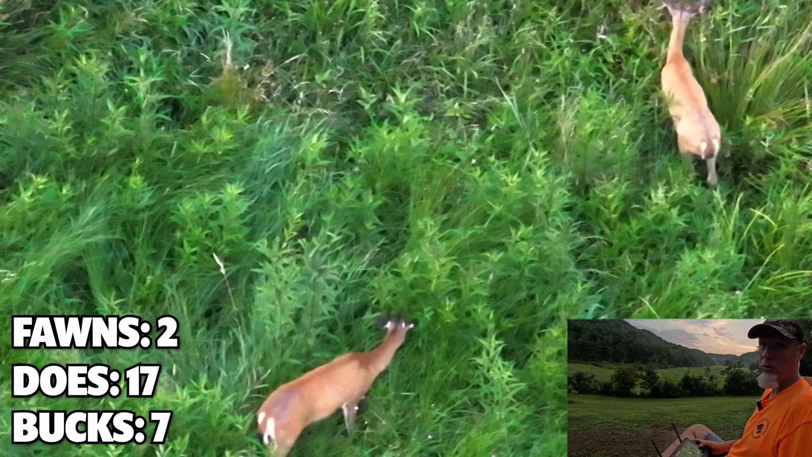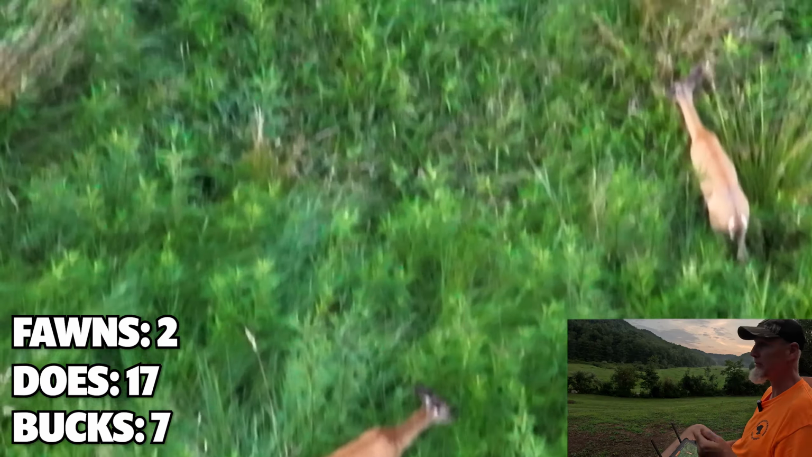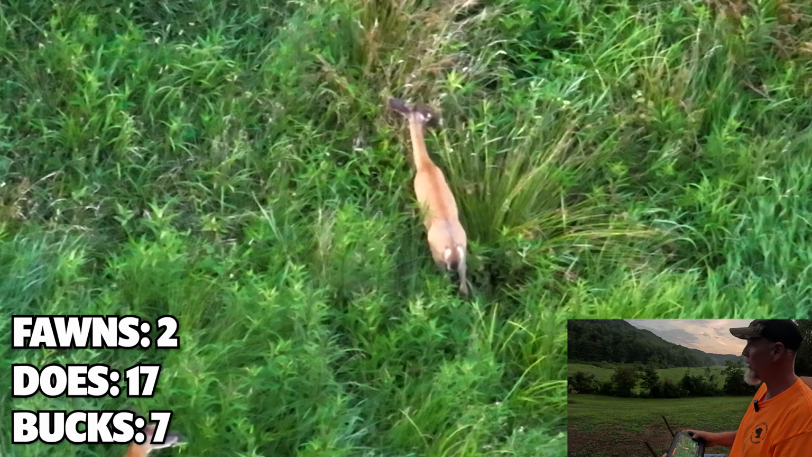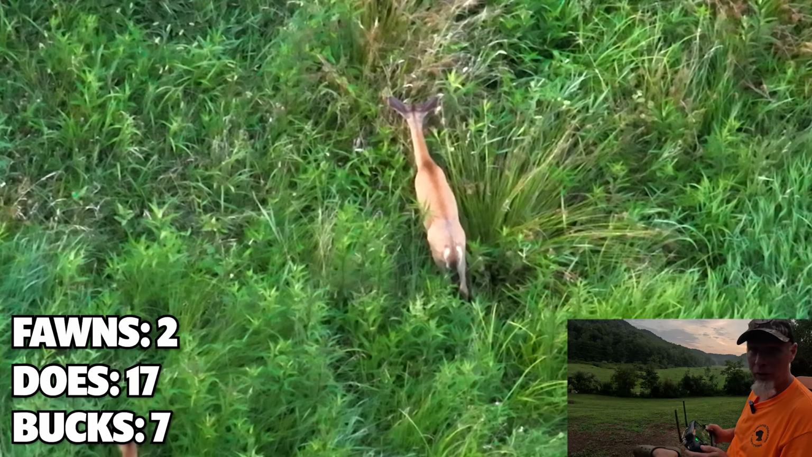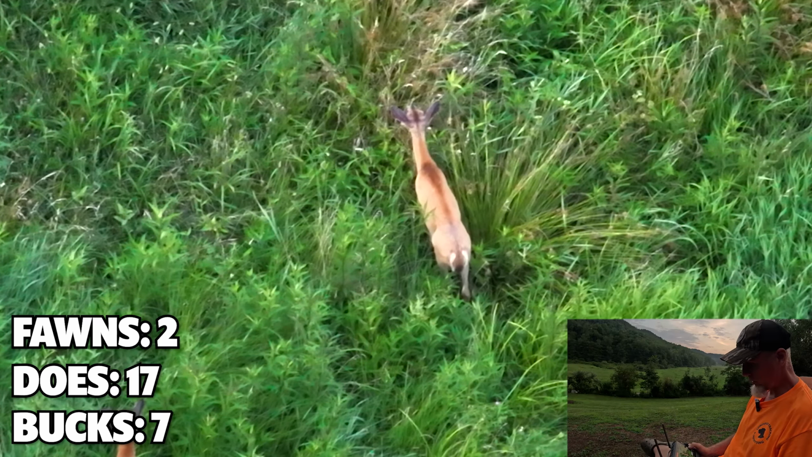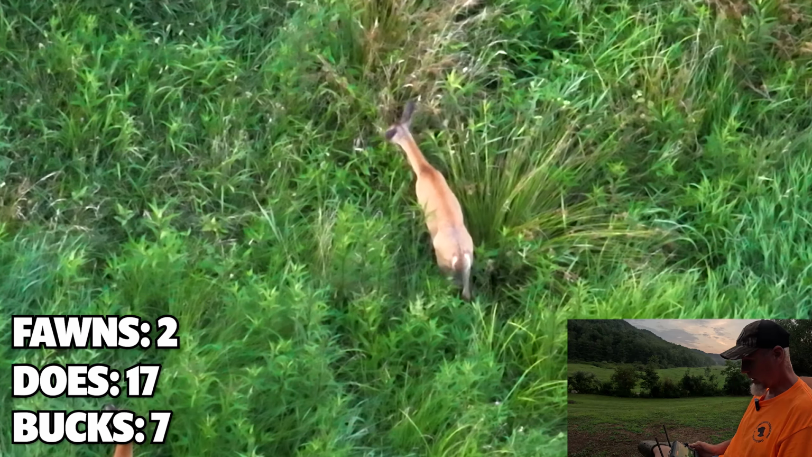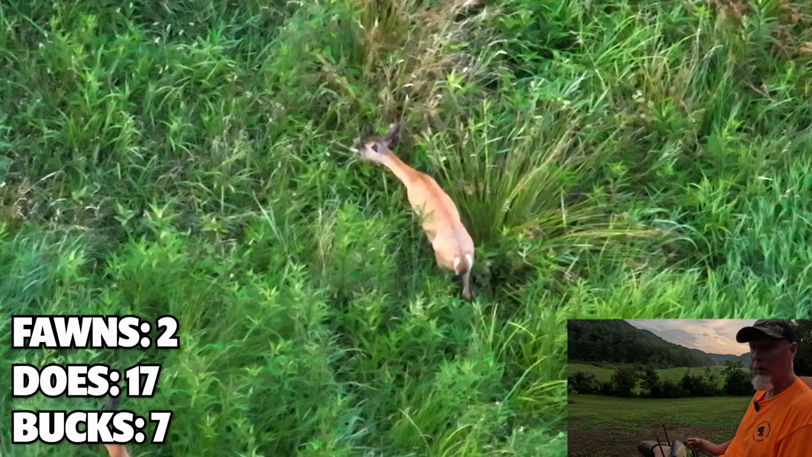This gender reveal is revealing that we have a lot of female deer now, and we have a lot of younger bucks. I mean, I haven't seen any that I would qualify as older aged yet, although that one looked like it could be 3.5 in that little bachelor group, but not for sure. Okay, I got to go hit a couple more areas before I run out of battery.